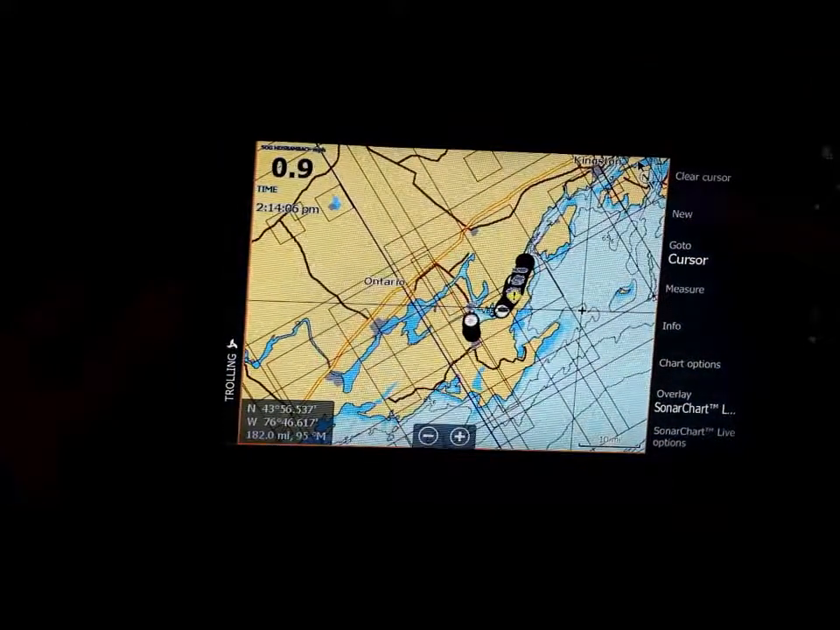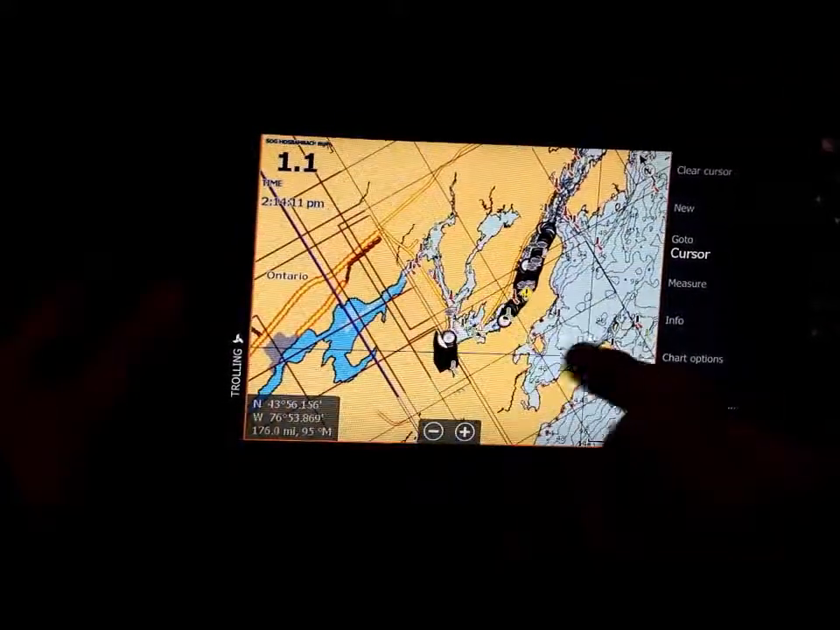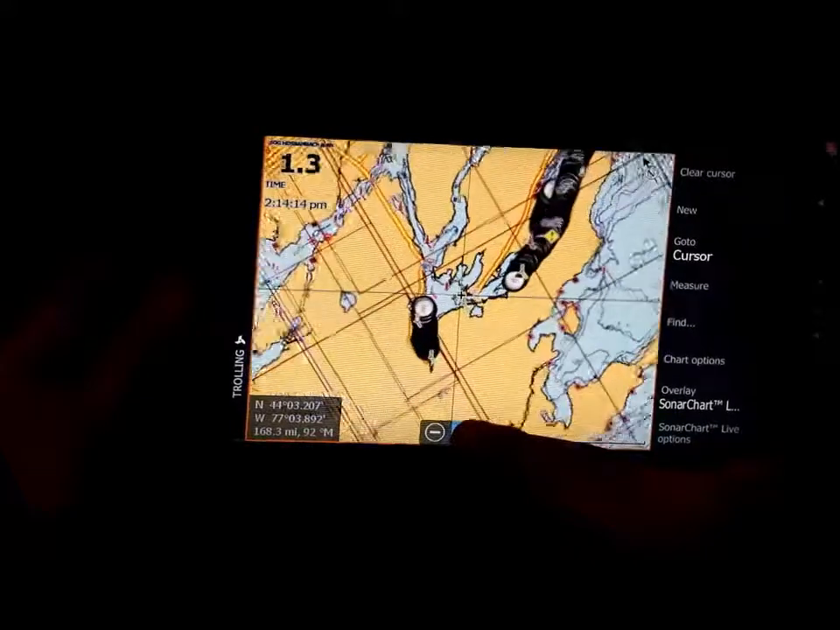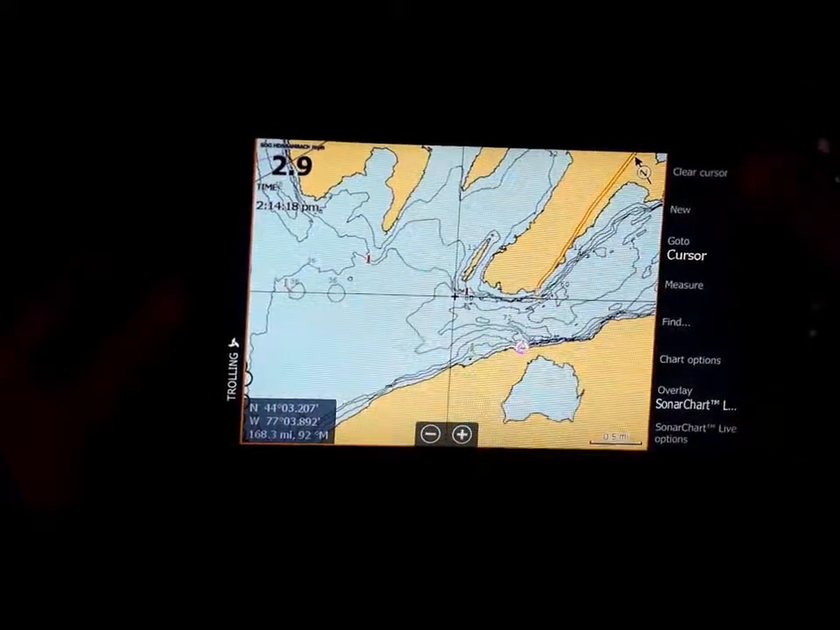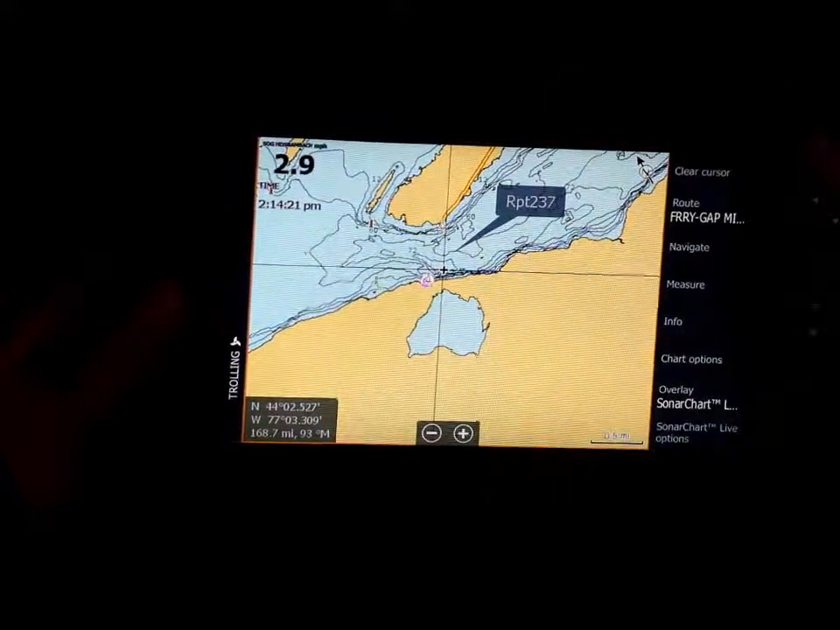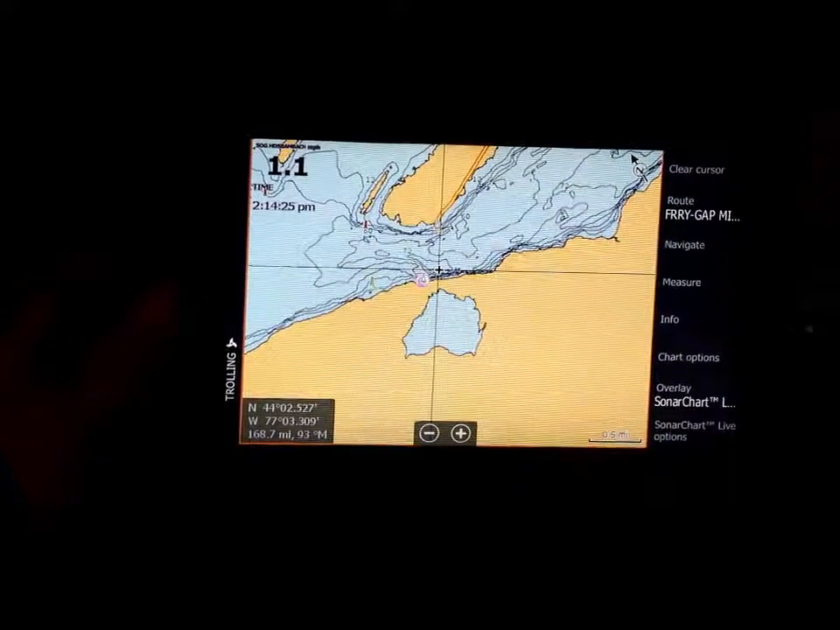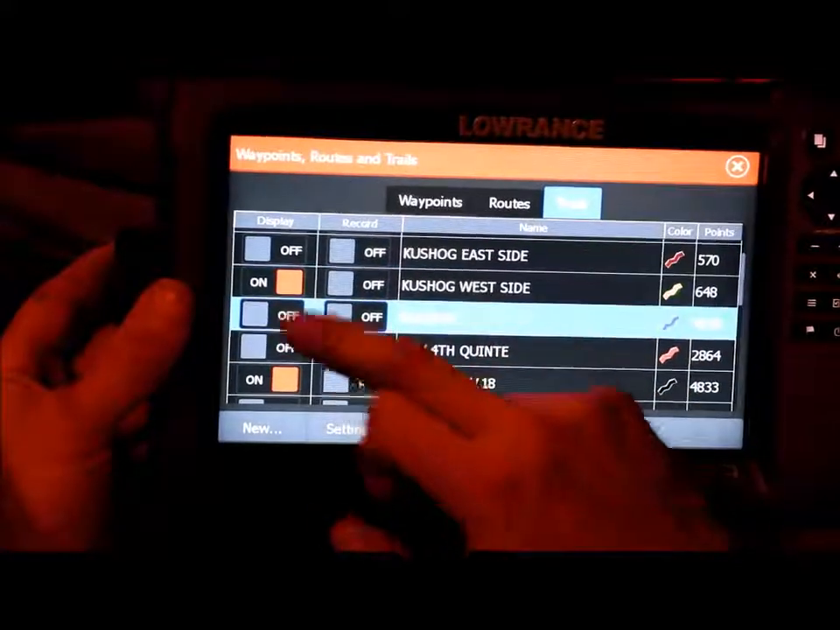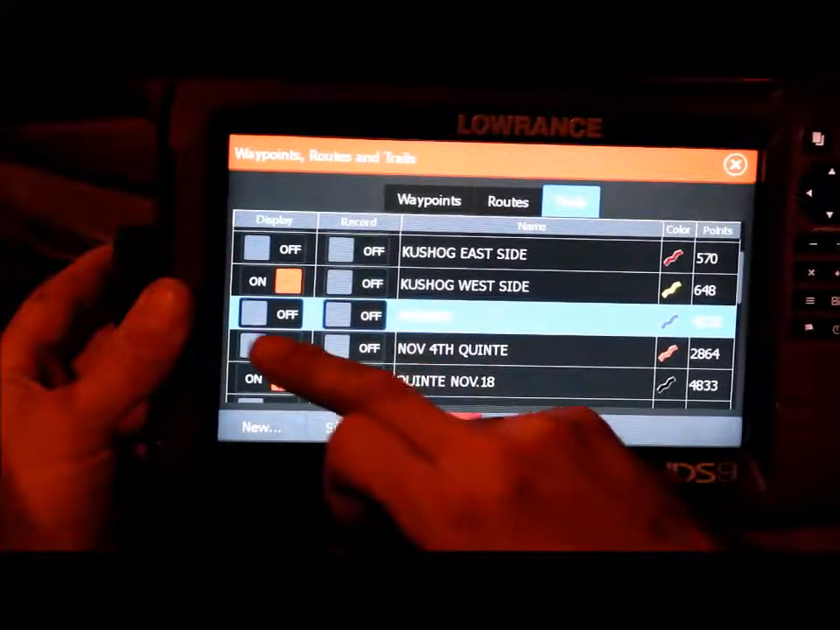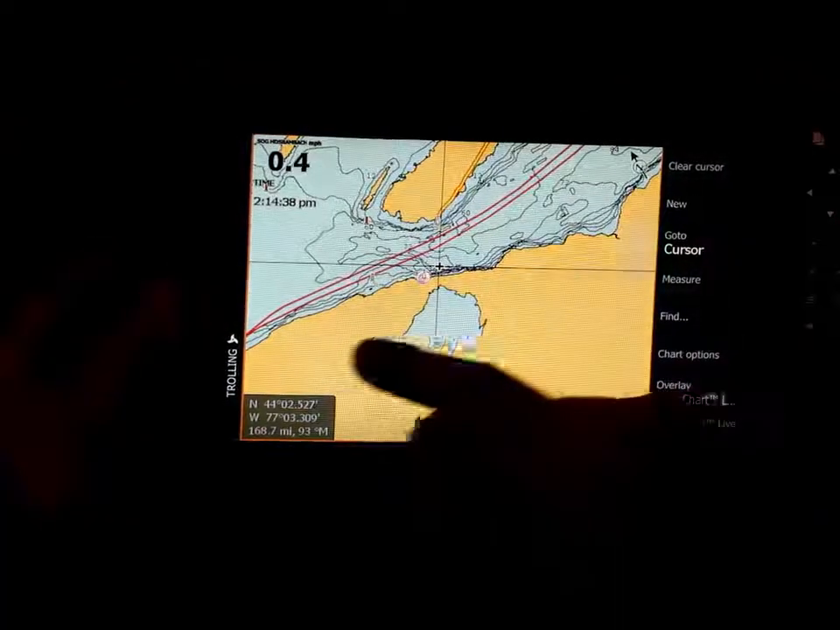Usually I have this course up, but I don't want to fool around with it while I have you guys here. So I'll just pull up one of my trails from the other day. Probably have to turn them on. Let's go there and on the trails. I'll say Quinte, November 4th. That was last week when we were there. So that one's actually showing up here now.